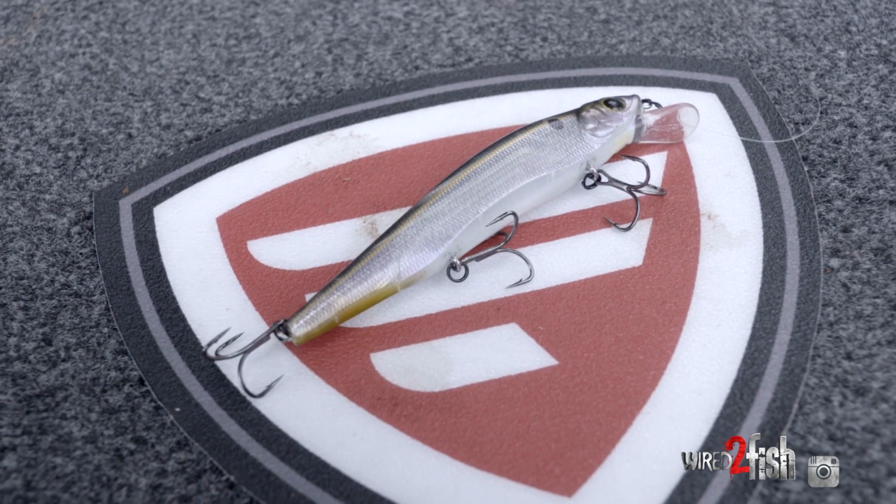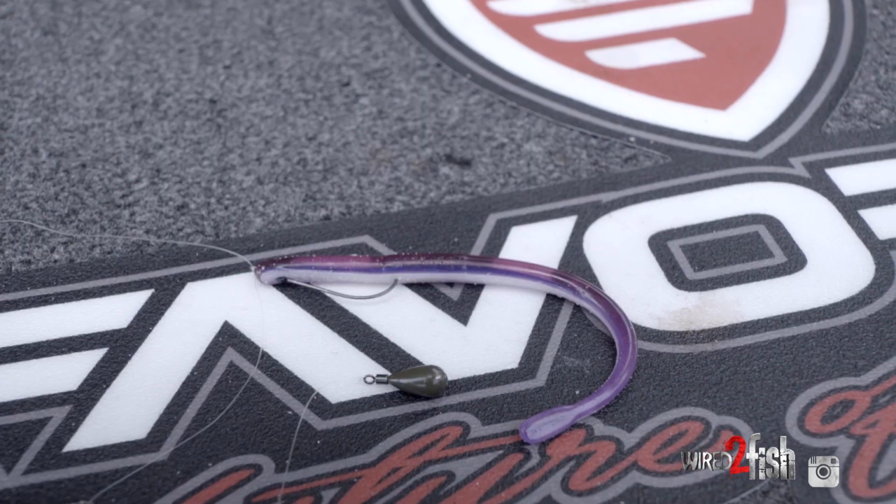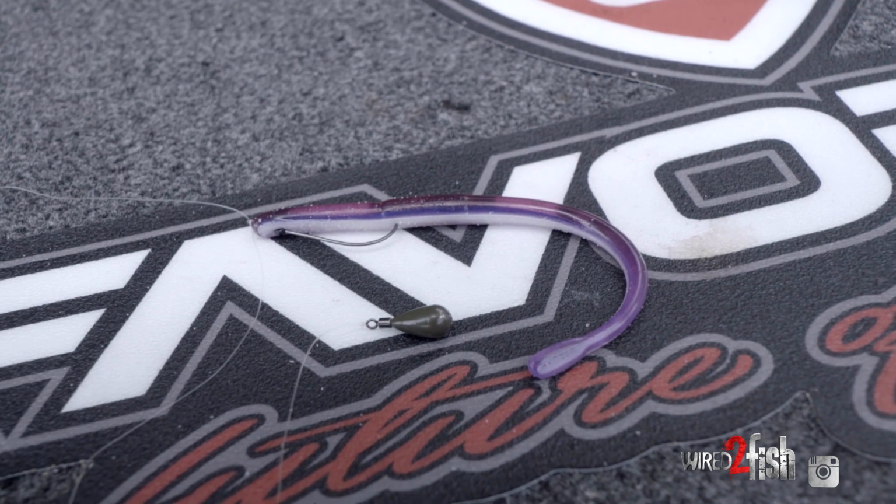But they don't always want to eat the jerkbait. You gotta always feel out the temperament of these bass. And so I'm gonna rotate through several different baits. I'm gonna start with the jerkbait. If they follow, or if I pull the school towards me, I'm gonna wait a minute, let them rest. I'm gonna follow that up immediately with a drop shot.